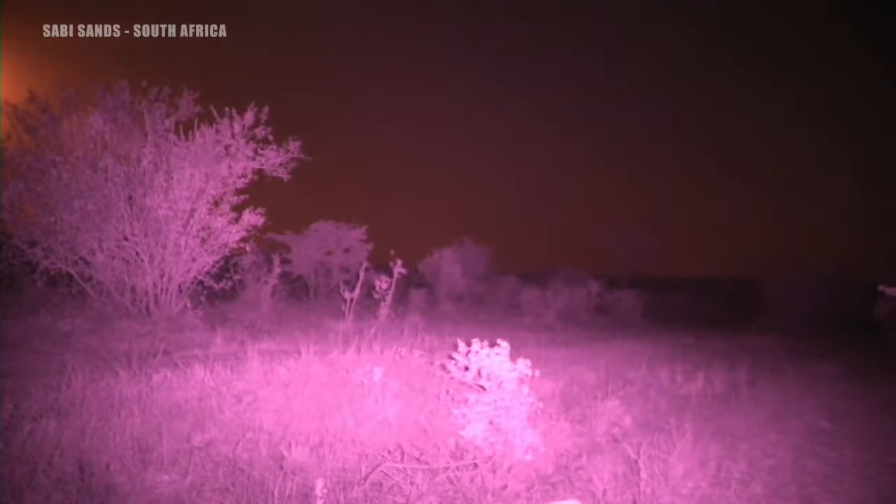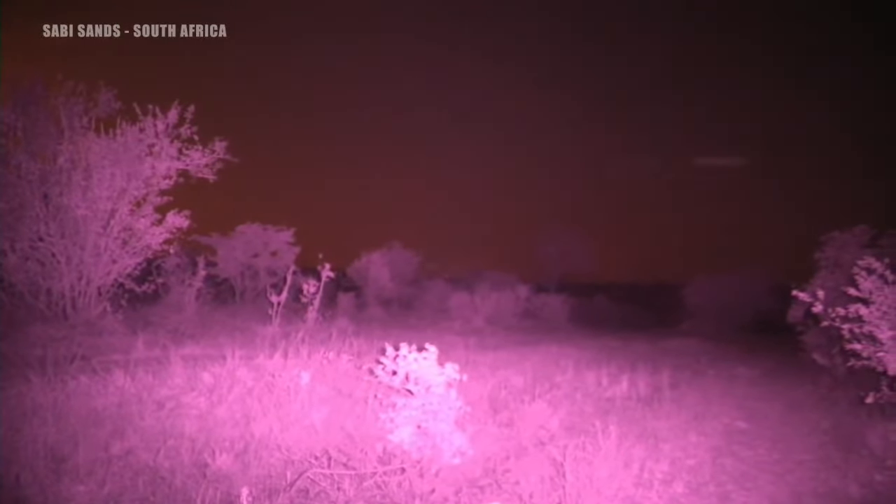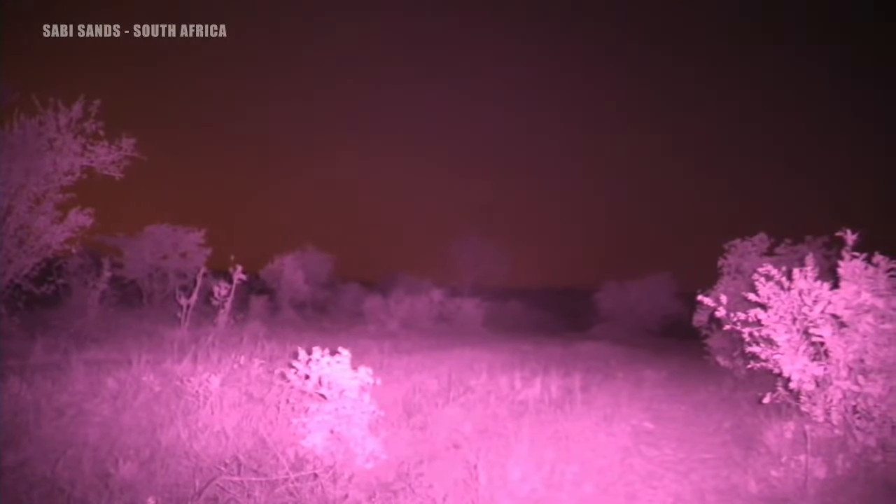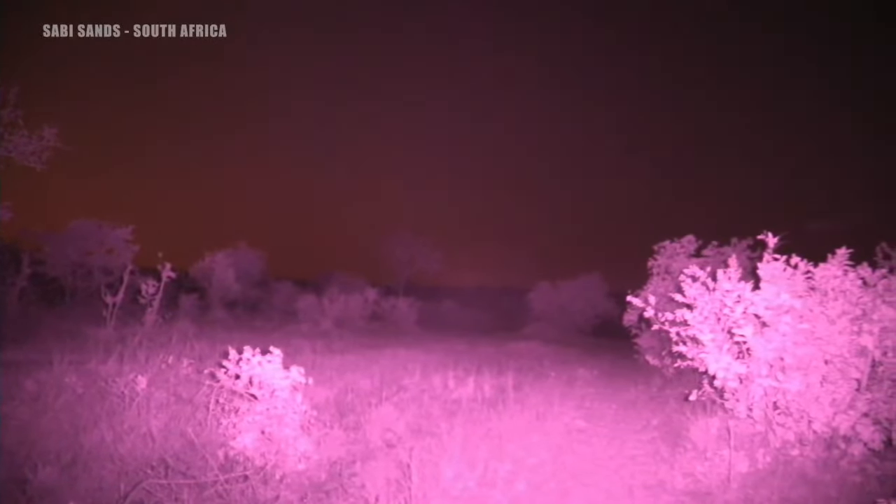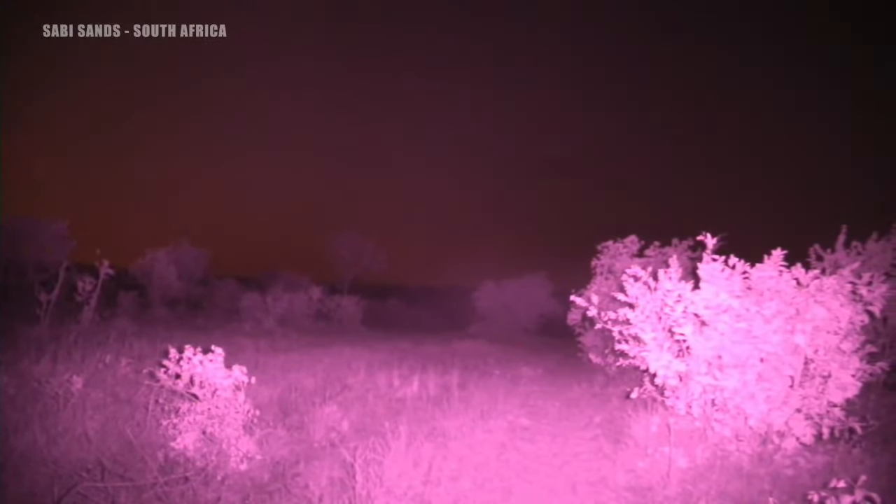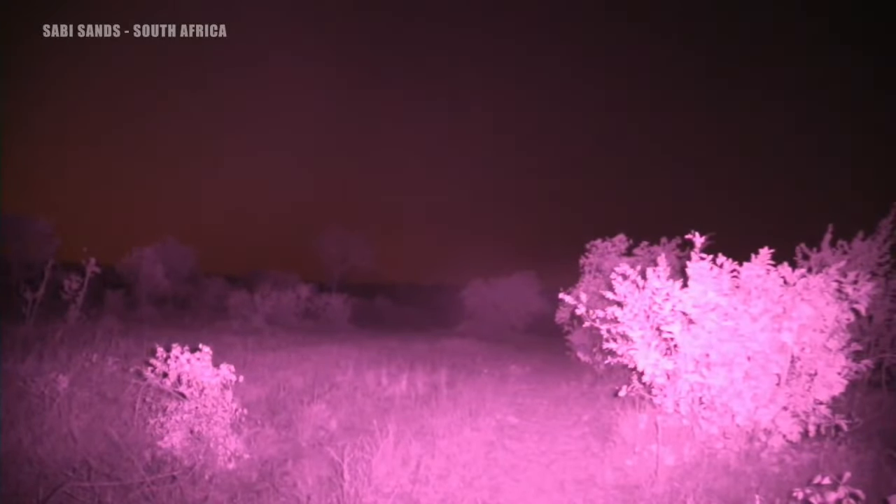You won't be able to see it in IR, but I'm lucky enough to be able to just sit here and listen. There's a good breeze blowing through here. You can see dust and insects moving. The drone has just had to land and do a quick battery change. Of course, battery life is limited, so just giving that a few moments and it'll be back up and searching in no time for those thermal body signatures.